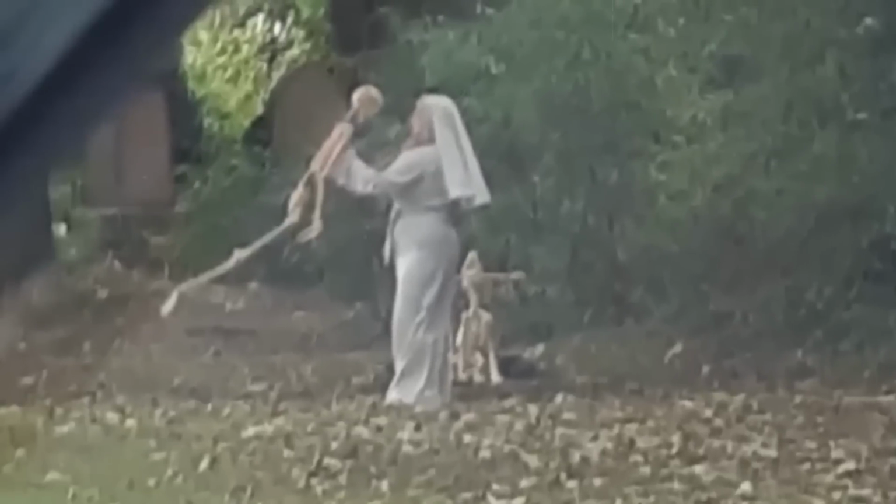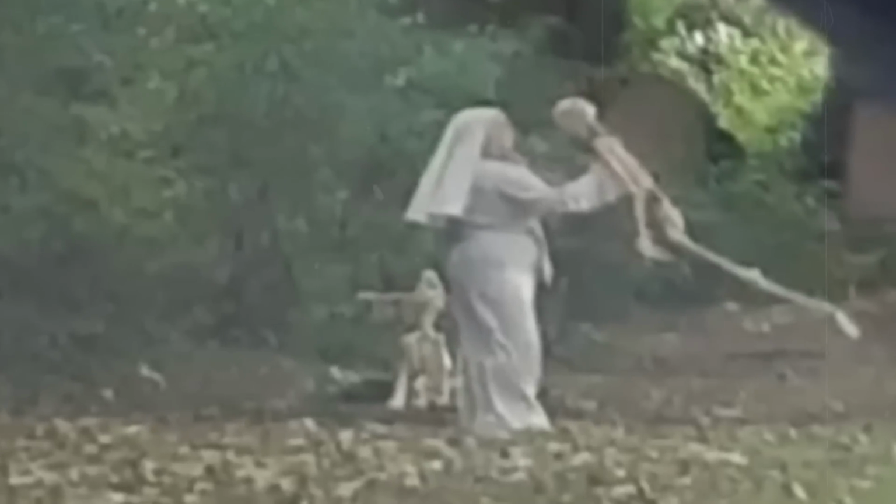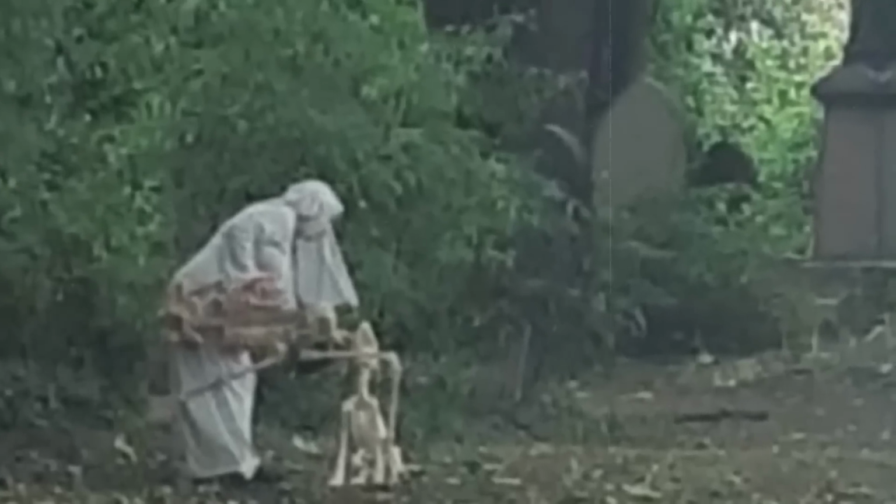Is it inappropriate? Very much so. But what if it's not a nun at all? What if it's an occult group carrying out a ritual? There's no way a true nun would do this. I could be wrong. But what do you make of it?